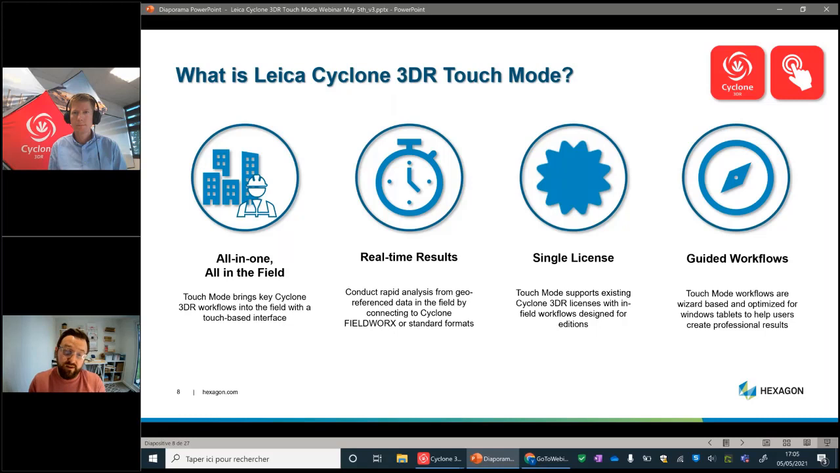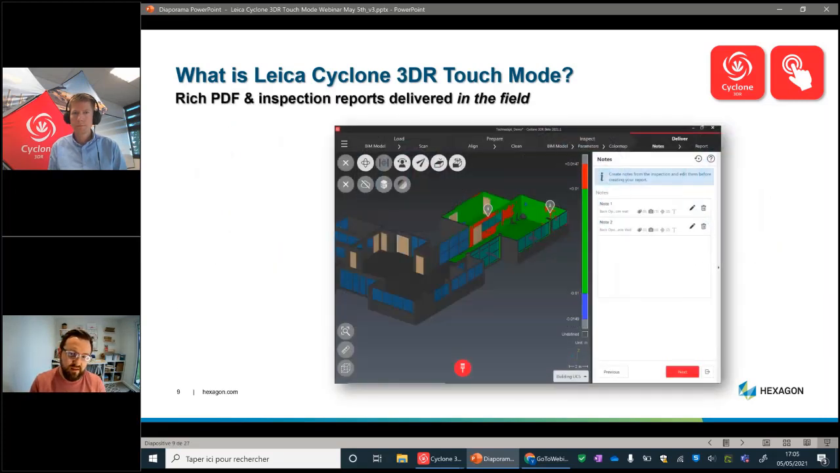And it fundamentally is guided. It's step by step, similar to the ribbon that you'll see across the top of Register 360. We have exactly the same ribbon that runs across Cyclone 3DR touch mode, and that allows you to just go step by step through the process. And this next slide, actually, you'll see there you go. There's the toolbar that you can see across the top. So effectively, it's very, very simple, nice and easy to use.